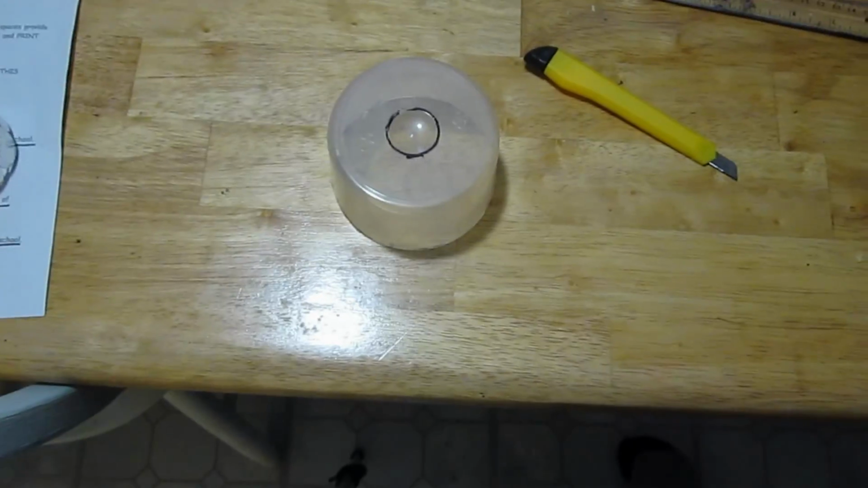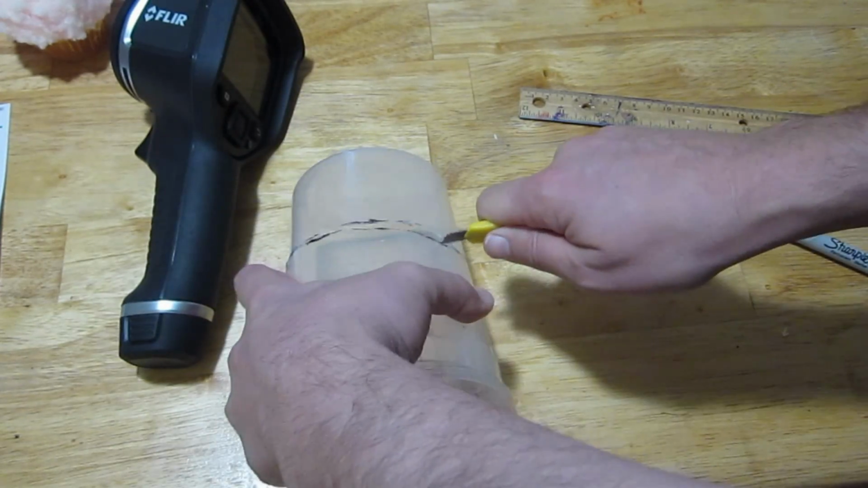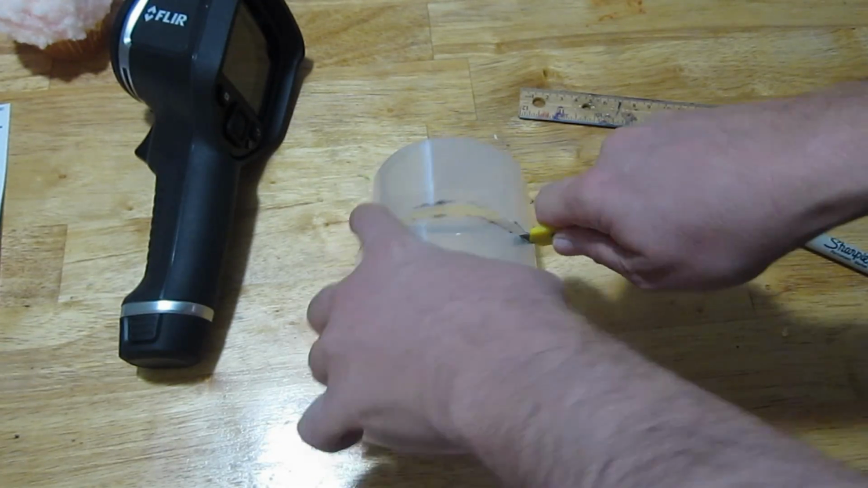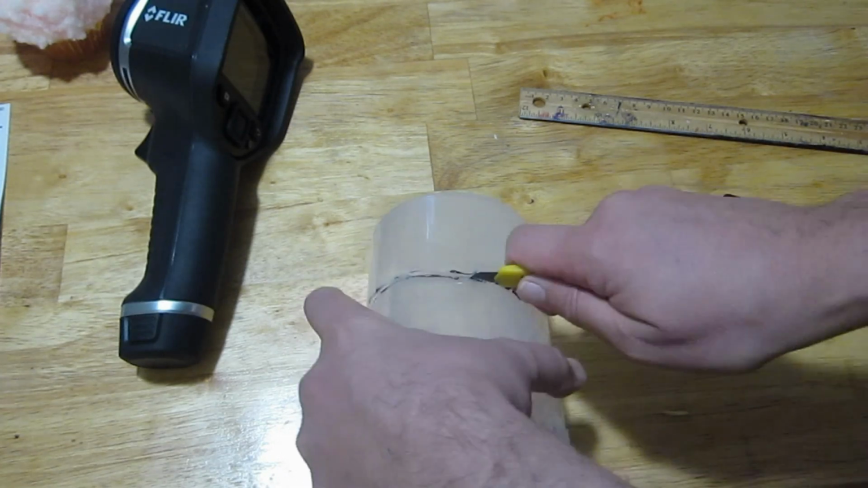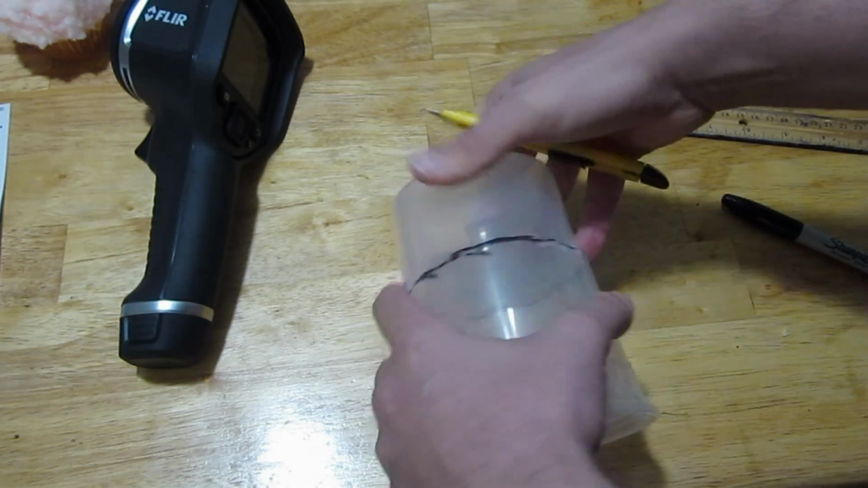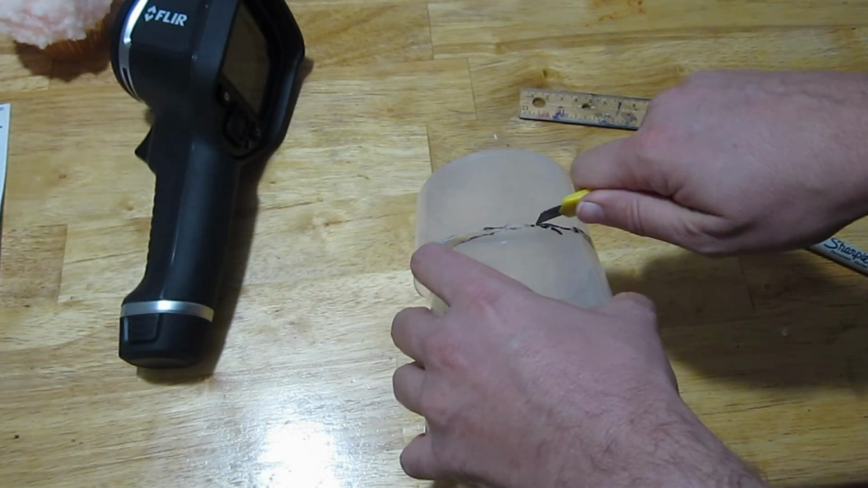See if we can get that hole cut in there. I didn't cut all the way around, so.